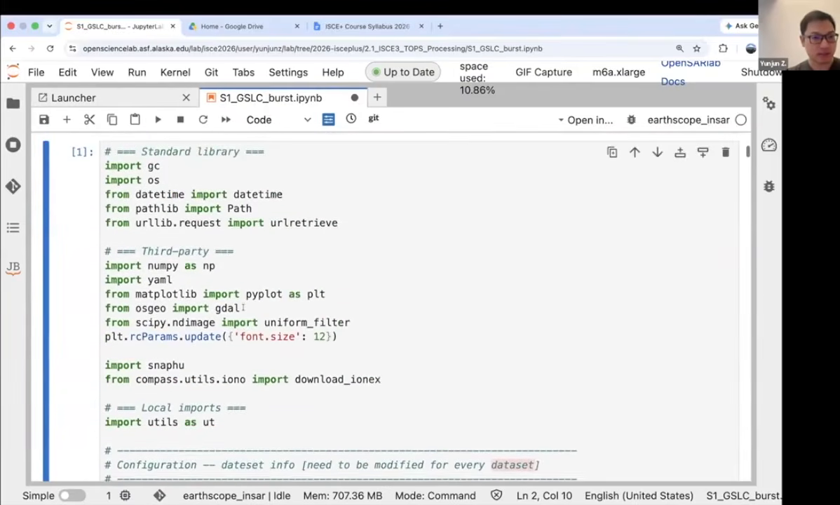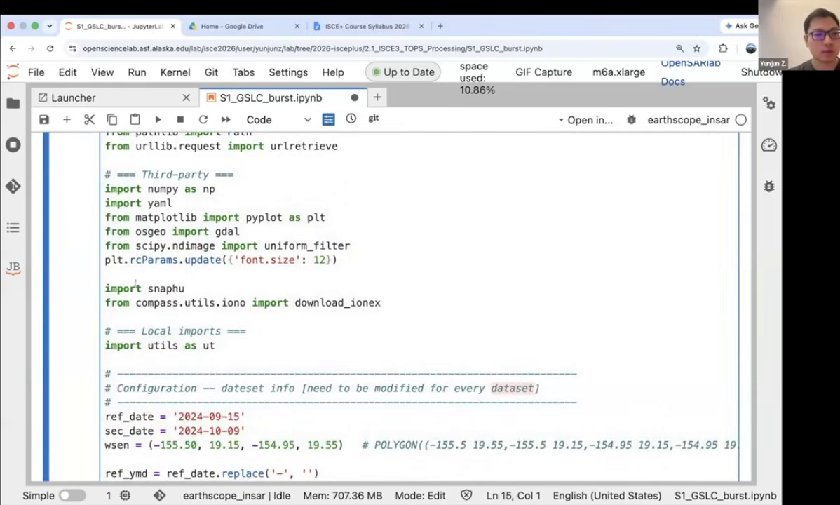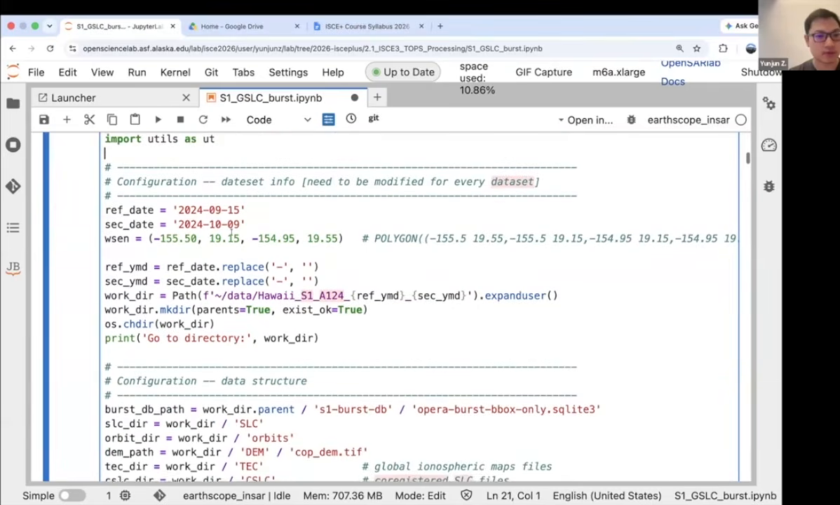And let me explain this cell. Before that, we import a few modules that we need. One of the core ones is called Snaphu. This is the Snaphu developed by Stanford, and we're actually importing the Python wrapper of Snaphu, which is available on GitHub and Conda Forge as well. And we are using Compass. And Zhenli and I wrote some utility scripts to help this notebook to run smoothly.